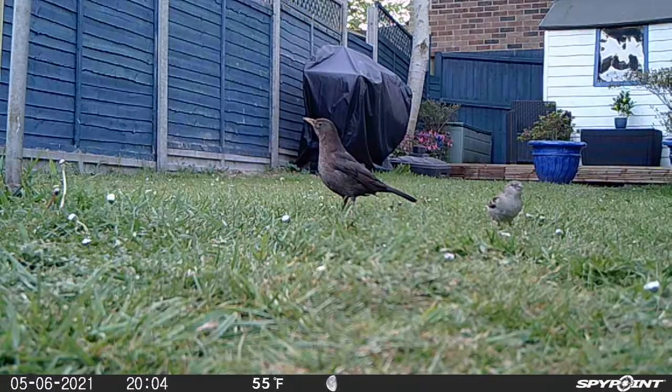Here we've got a robin, briefly, goodbye, a female blackbird and a house sparrow.